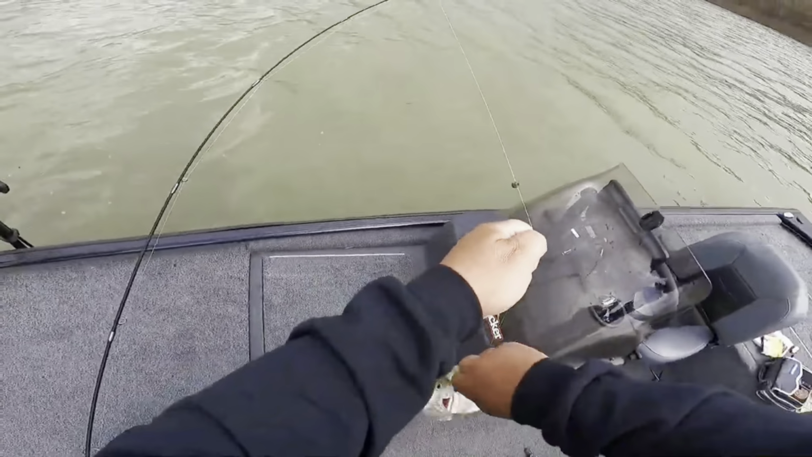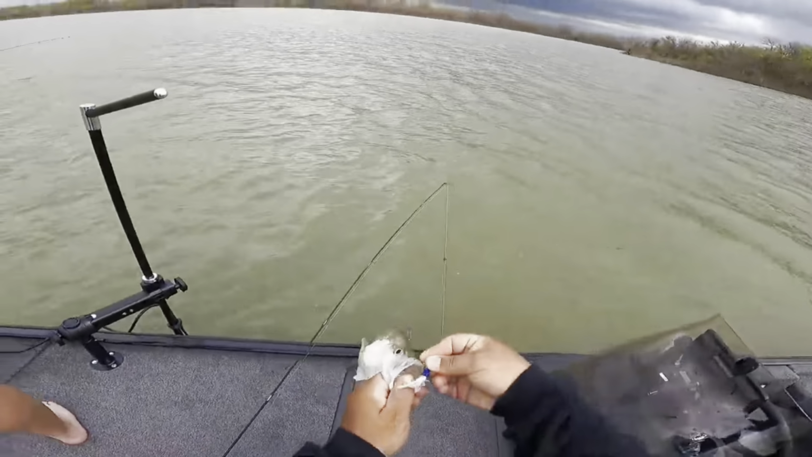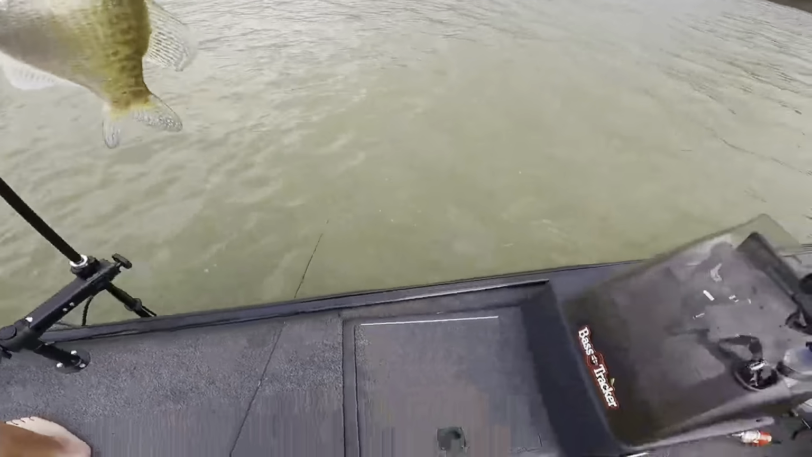It's crazy how one little movement can change. I know, right? Just catch 3 just like that. That's a slab right there, boys. Whoo, boy, mama gonna be proud today.